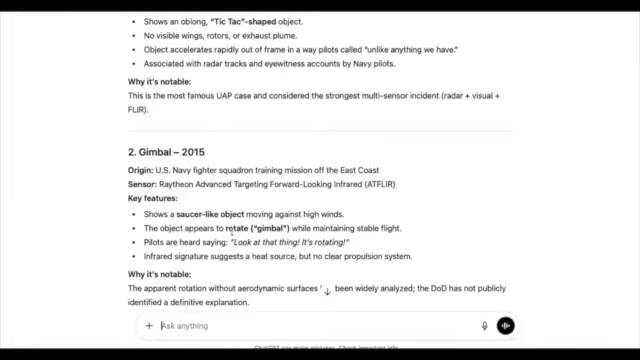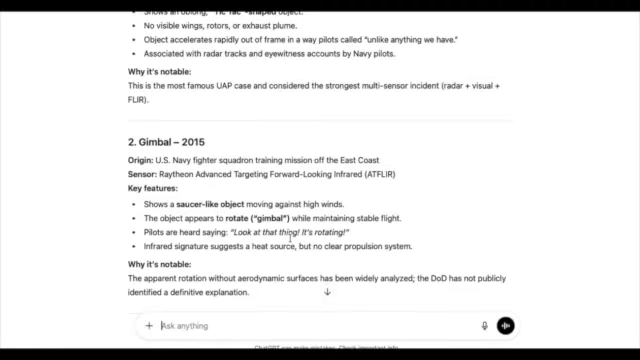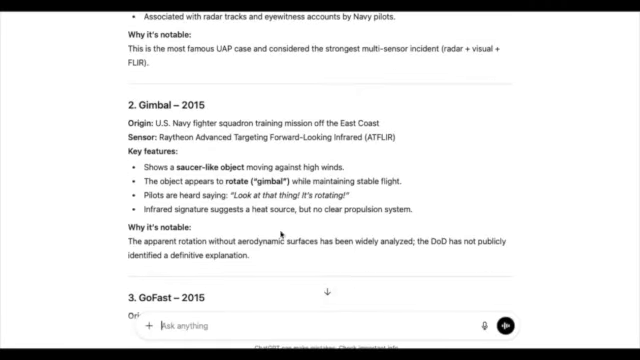Object moving against high winds. It appears to rotate like a gimbal while maintaining a stable flight. And yeah, you could hear the pilot say, look at that thing, it's rotating.